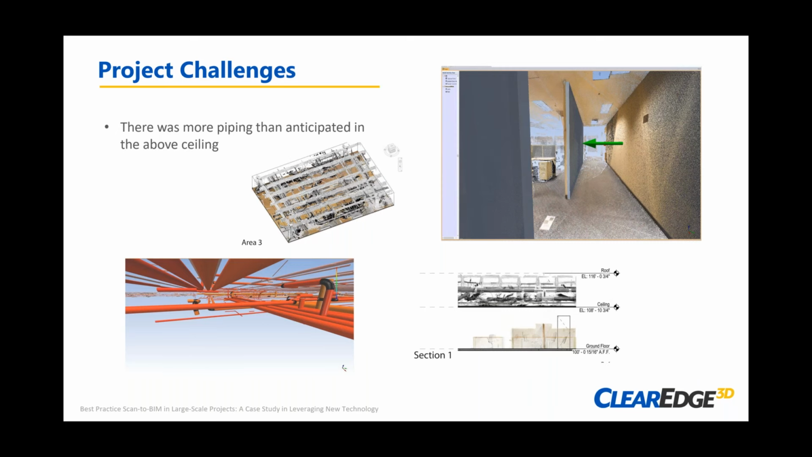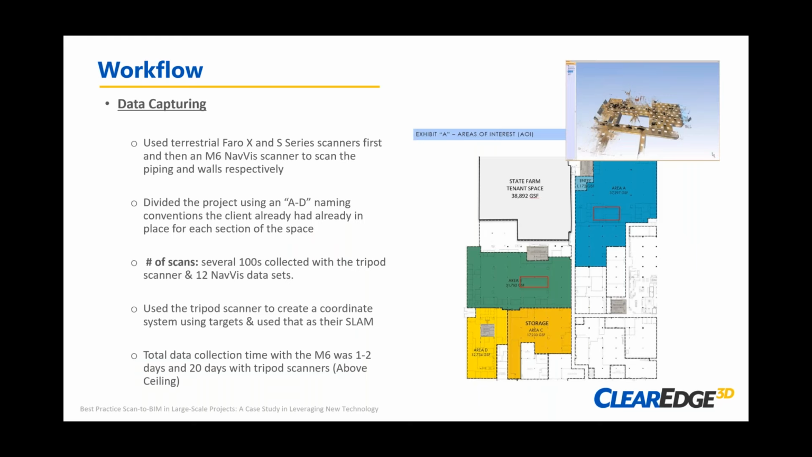So I'll talk a little bit about the project in particular, just to frame up our approach here. Initially, this project scope changed a few times as we were looking at these different areas you see outlined here, and eventually it was decided that yes, they needed the whole gamut, the architectural, the MEP.